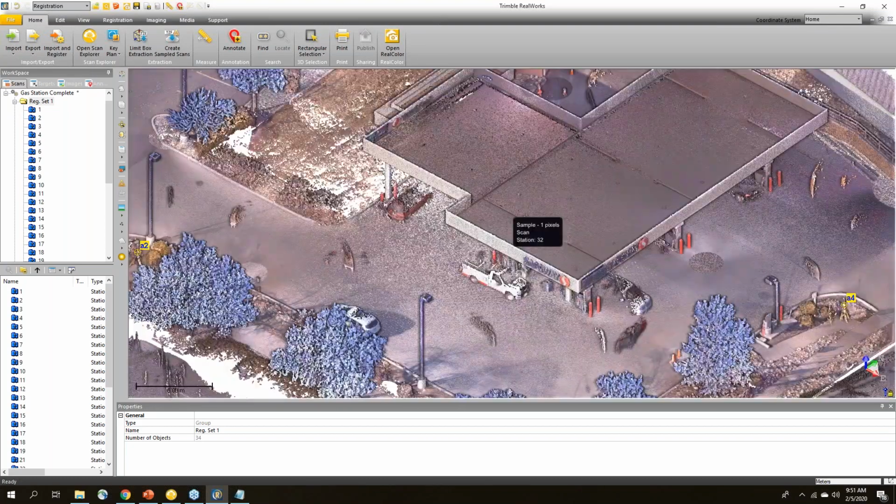Just to let you know, I just put out a tips and tricks on the RealWorks community forum. If you go to Trimble Community, you can find the RealWorks forum. Their last tips and tricks had to do with finding shortcut keys in Trimble RealWorks. So that's a good segue to let people know that's where you can find all the shortcut keys.